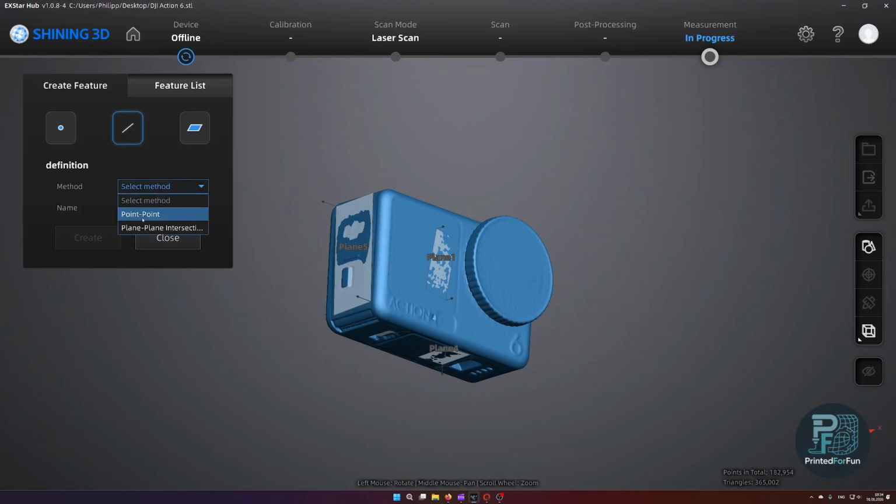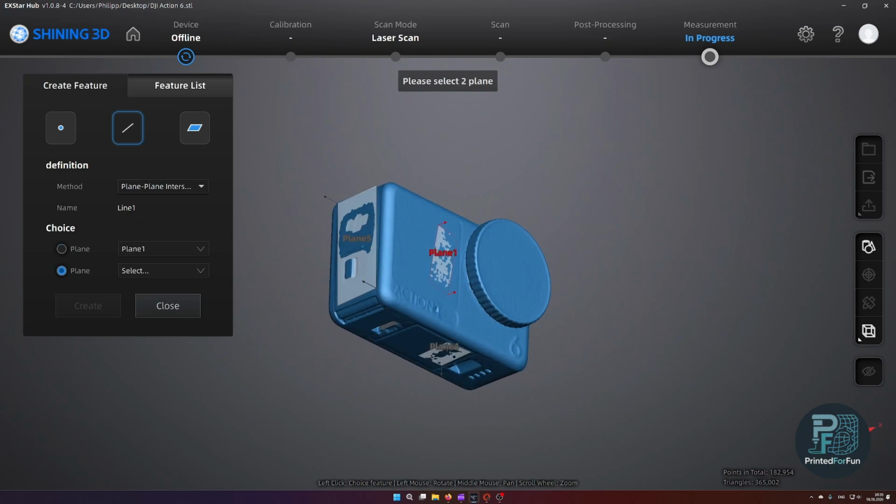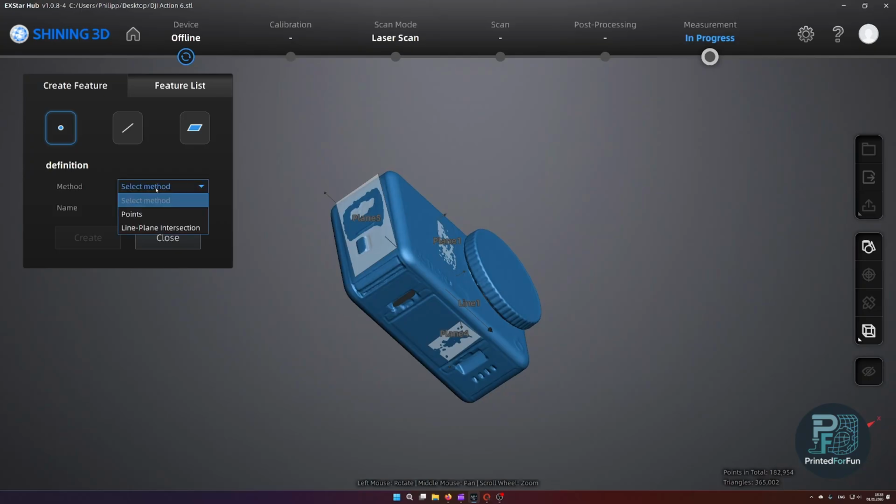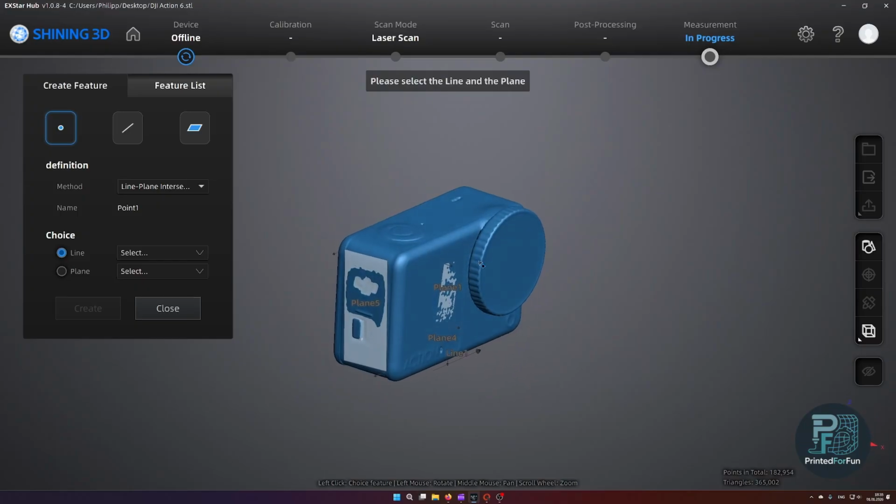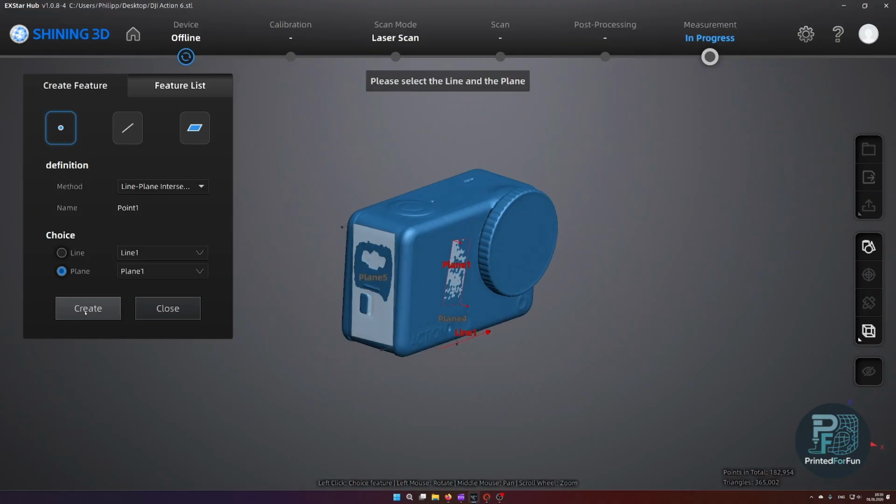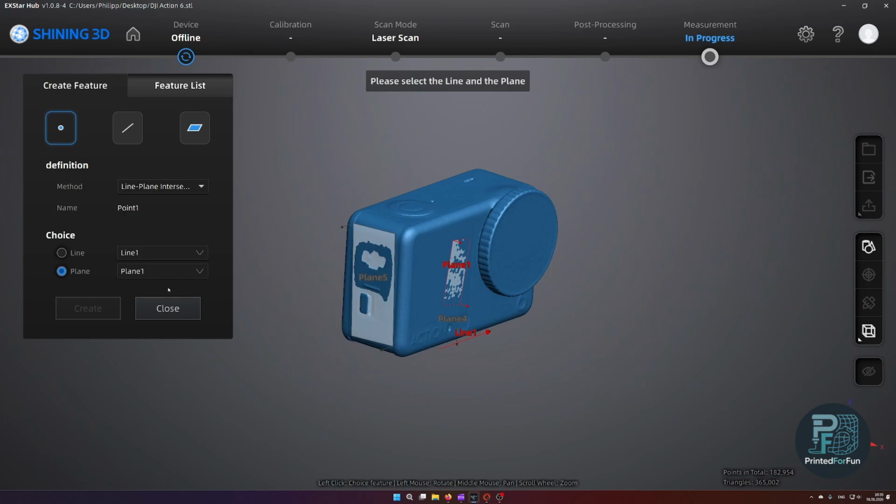For the line you could theoretically again pick points, but I will be using the plane-plane intersection. This is the nicest way I think there is. So I can just select these 2 planes, and now it will create a line that intersects the 2 planes. For the point, it's the same. You can either pick a point on the scan itself or use a line-plane intersection. When selecting the planes or the features to use, of course, the line has to intersect with the plane. So if I now would be using plane 1 and line 1, it fails because there would be infinite intersection points.